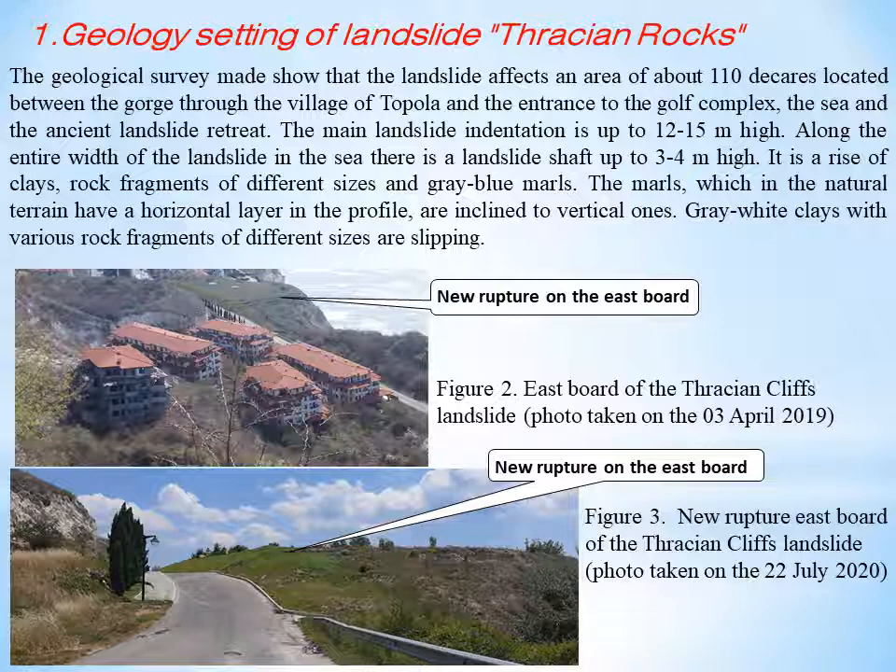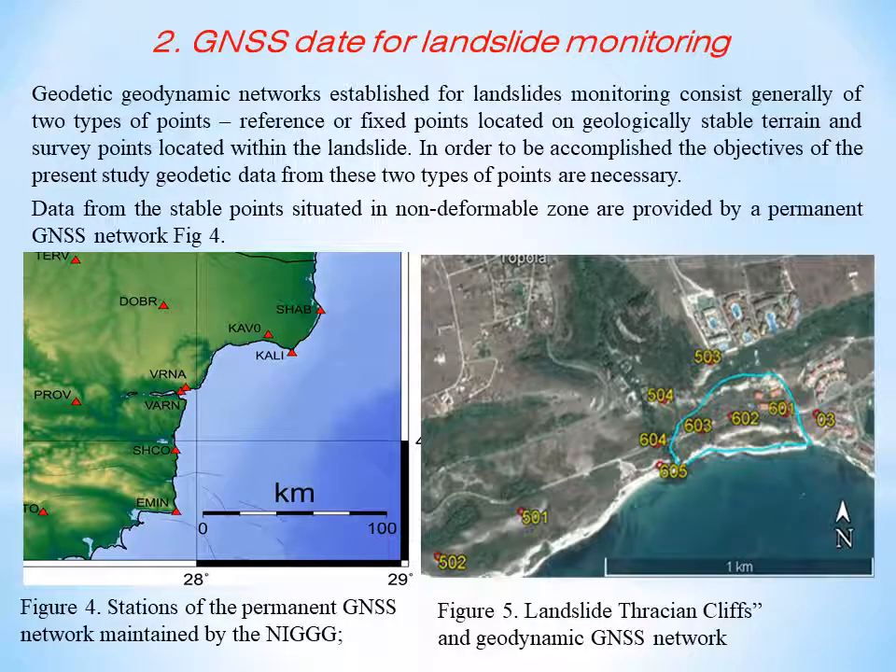On one side of the road the east board is clearly visible, from which a landslide package has been cut, Figures 2 and 3. The massive buildings, see Fig. 2, affected by the landslide processes are uninhabited and visibly look like abandoned ones.